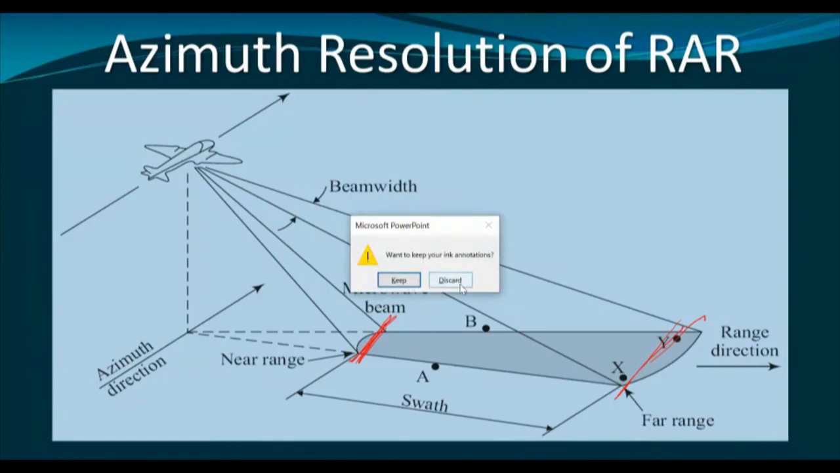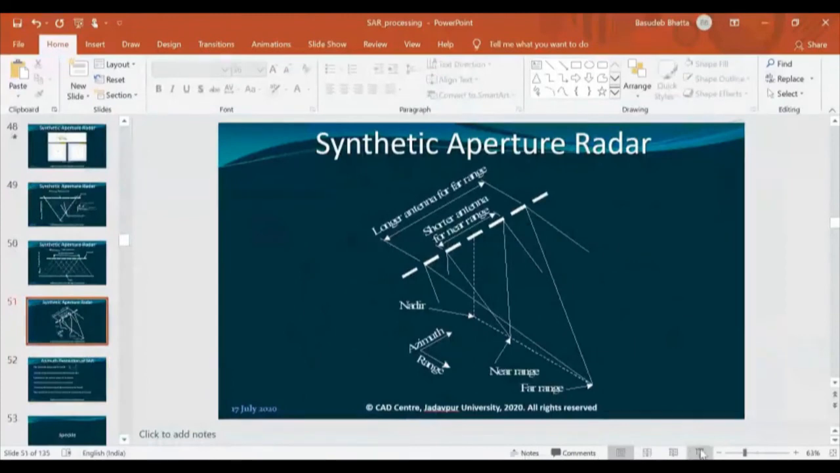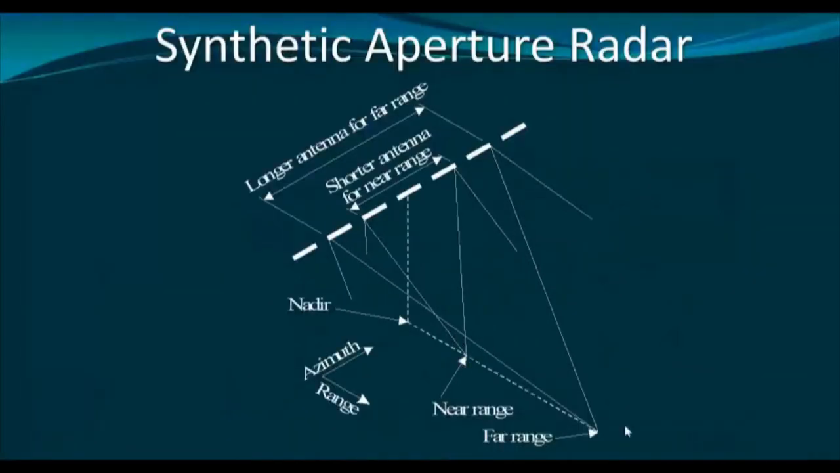Now see, since in case of synthetic aperture radar, the nearer objects will be illuminated for a shorter duration of time, and the further objects will be illuminated for a longer duration of time. Therefore, spatial resolution will be higher at the far range and coarser at the near range, and it will ultimately nullify the beam width effect, and throughout the swath or throughout the range direction, the spatial resolution will be constant. So this is another advantage of the synthetic aperture radar over the real aperture radar.